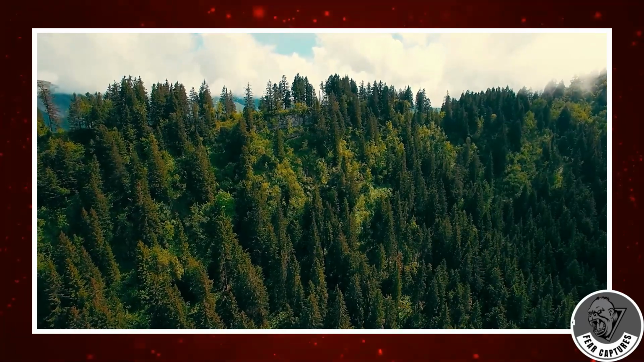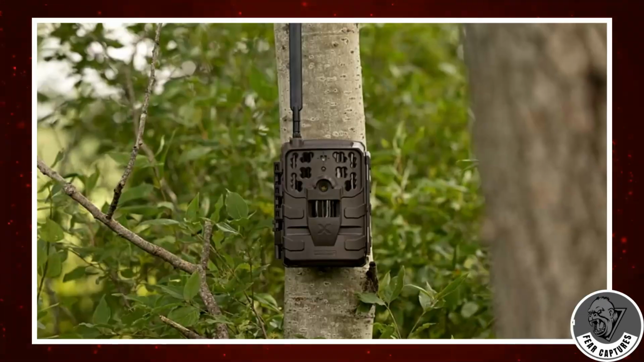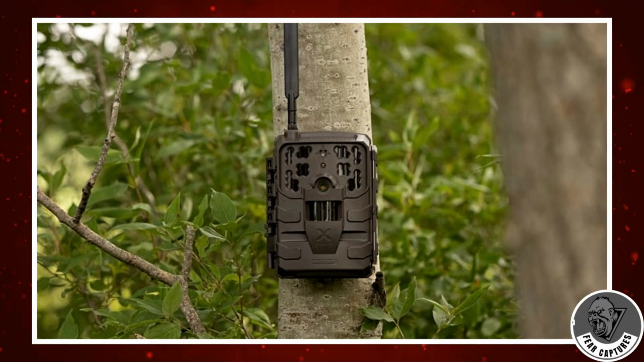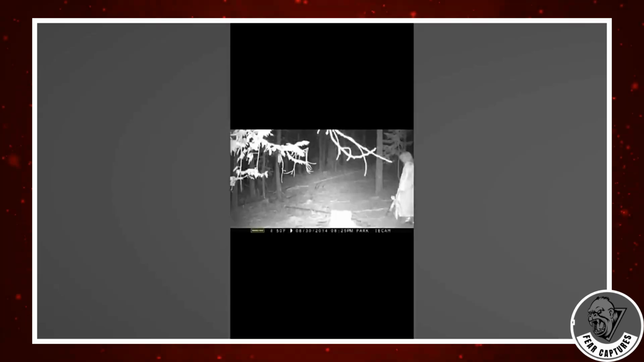Deep in the untamed wilderness of Washington state, nearly 6 miles from the nearest trace of civilization, a trail camera snapped something truly chilling. It was a quiet August night in 2014, 8:25 p.m. to be exact, when the camera's infrared sensor was triggered. But instead of a deer or bear, the lens captured a solitary figure. Standing among the trees was a woman, or at least something that appeared to be a woman, draped in a long, flowing white gown. In her arms, she clutched what looked eerily like a doll.